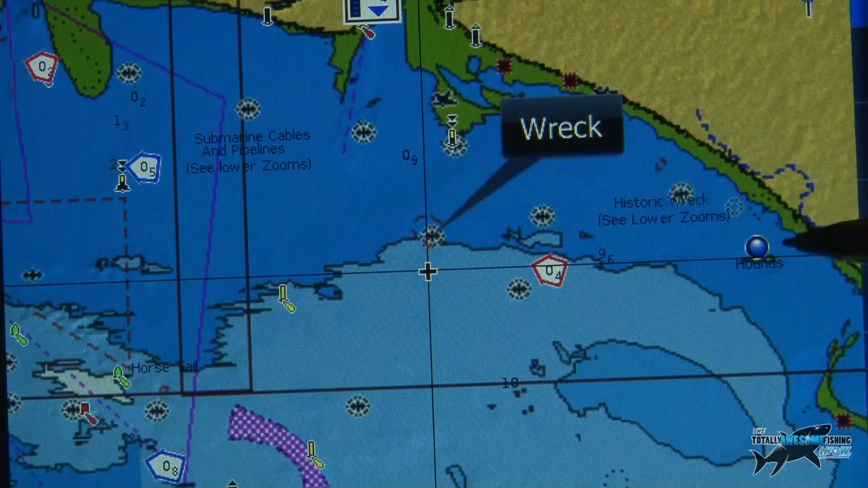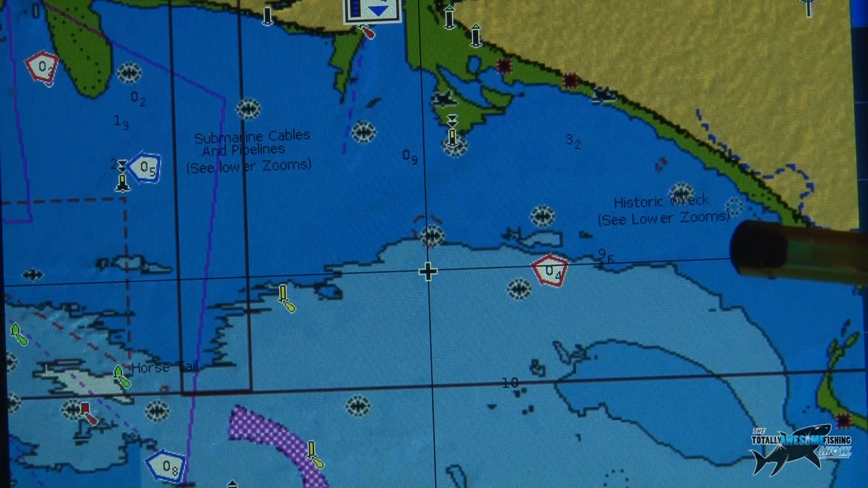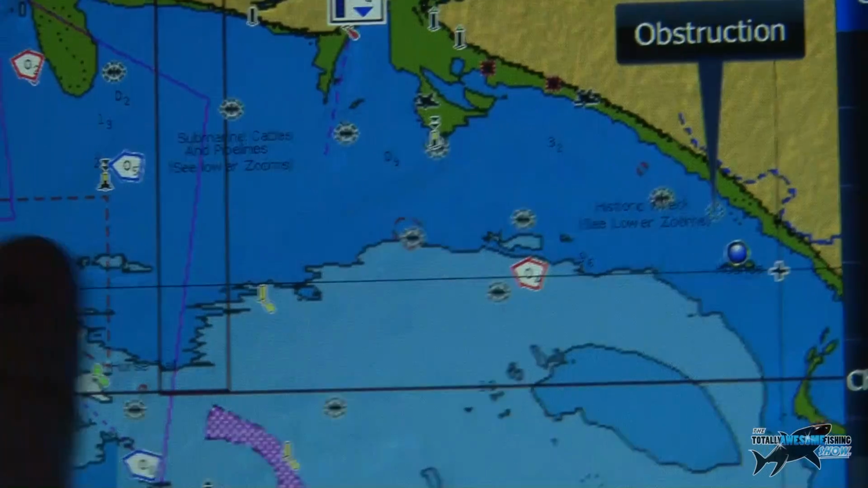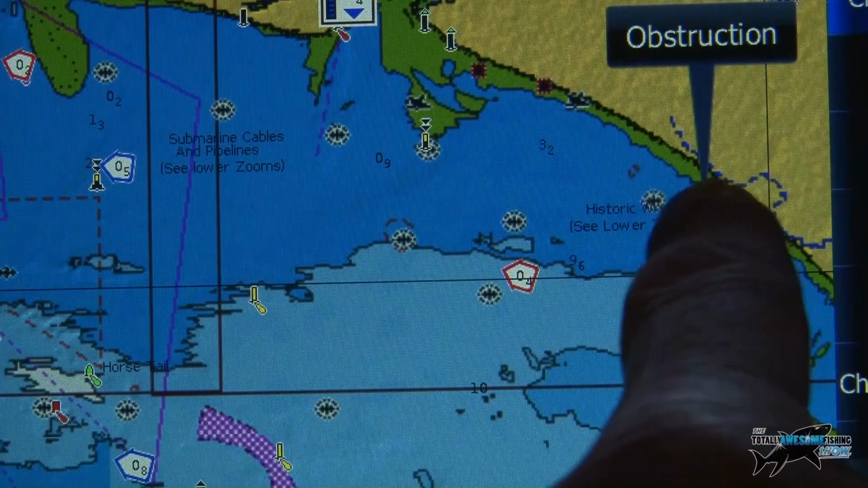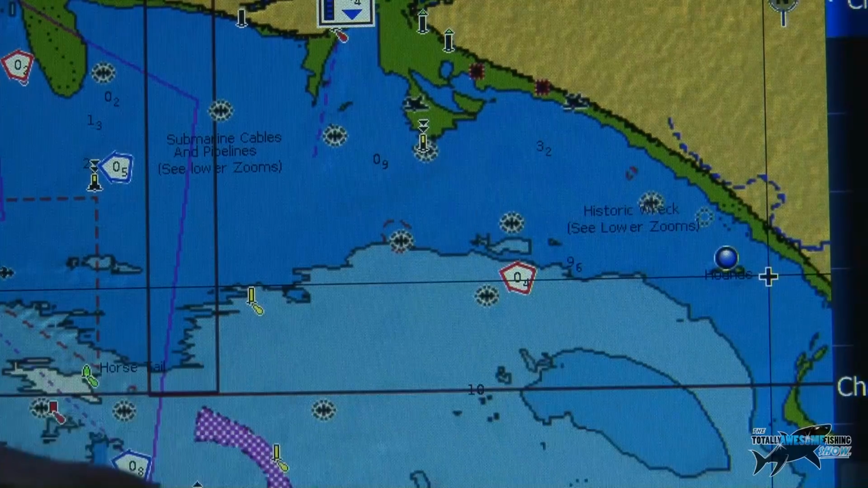I've already marked it here, down here. There's the Hounds, you can see, just over here. So I'm going to tap that with the cursor, just on the screen. Right. Let's get my finger to do it. There we go. There's an obstruction just up sort of northwest of me there. Let's move the cursor over a bit.